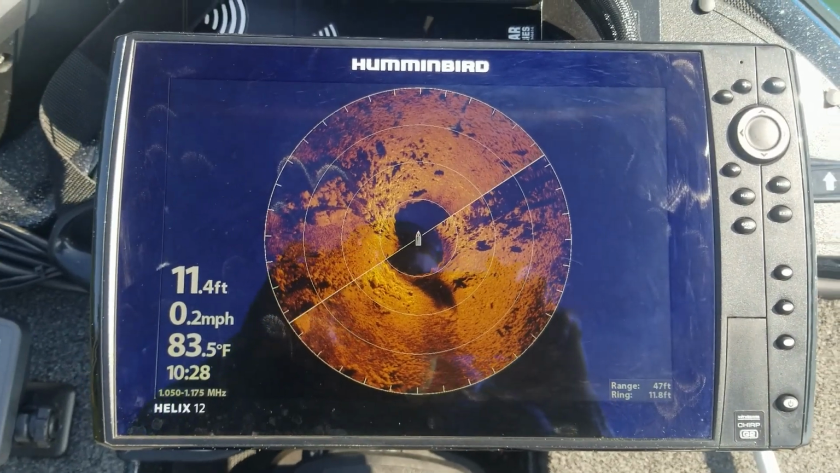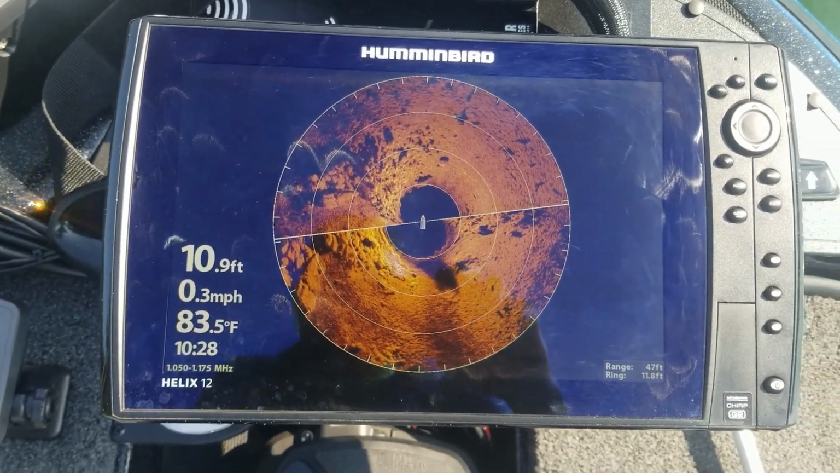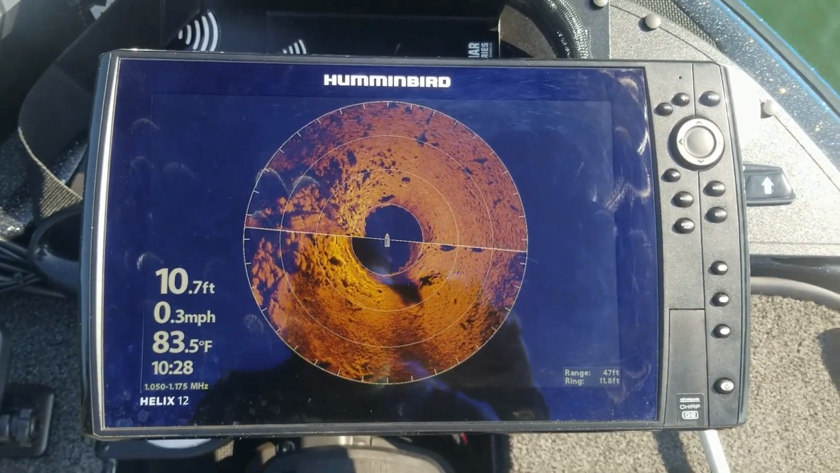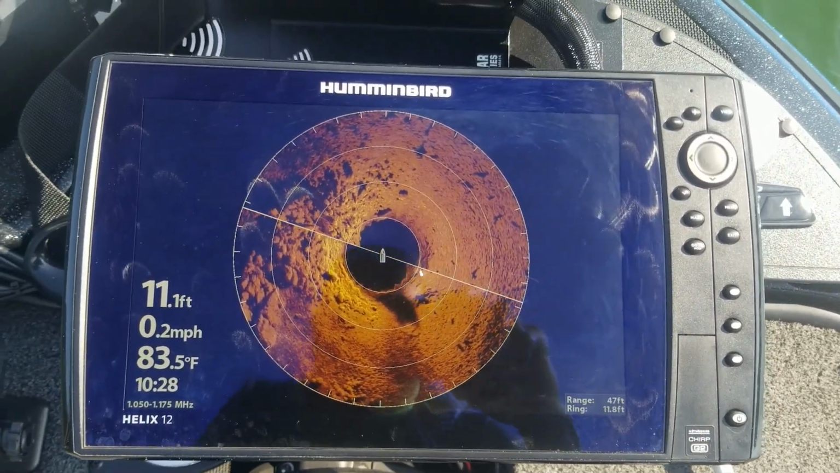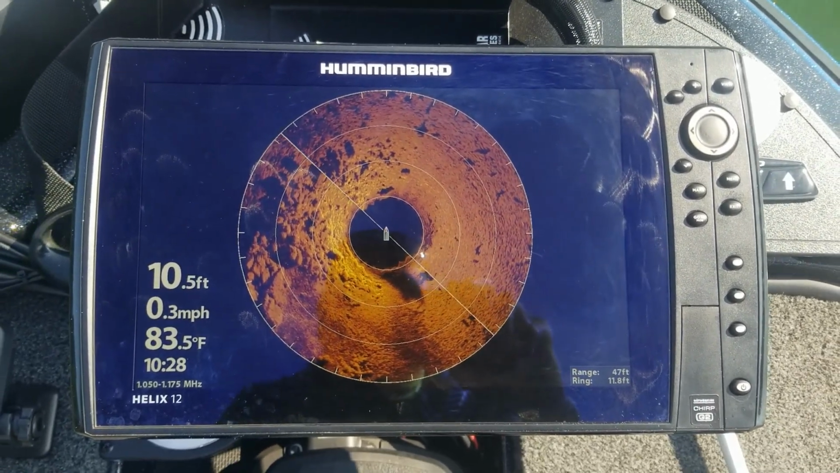All right, so now I'm back. As you can see, the rocks are back to my left. And what you can do, now that you know those rocks are there, you can physically see those with your eyes. So you can see the big boulders, you can see the small boulders, everything like that.